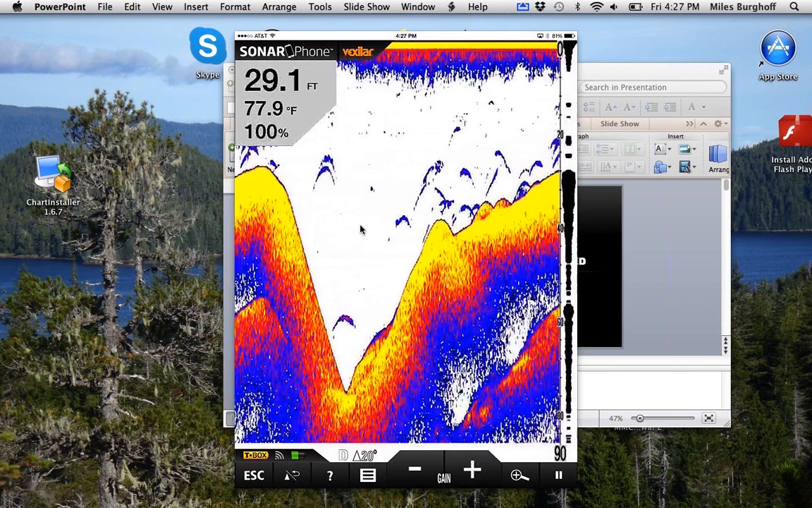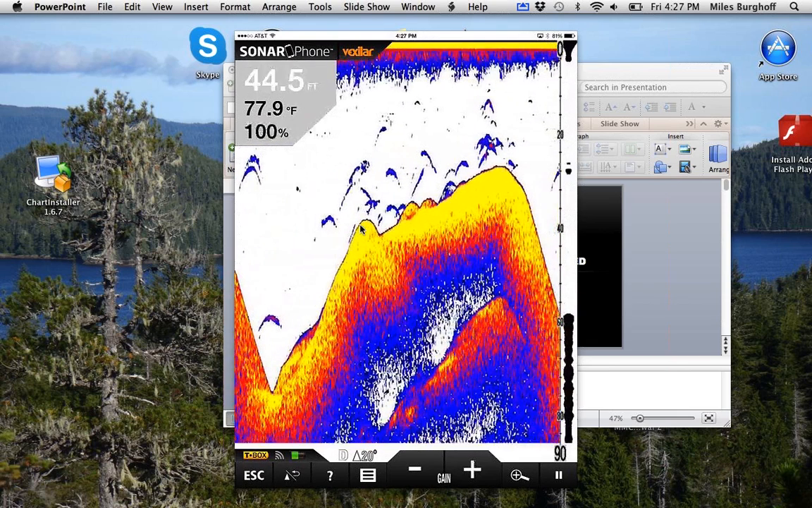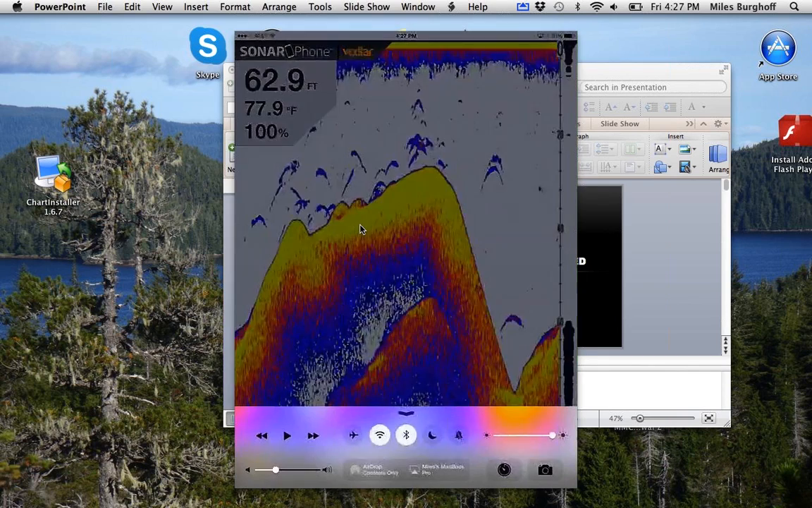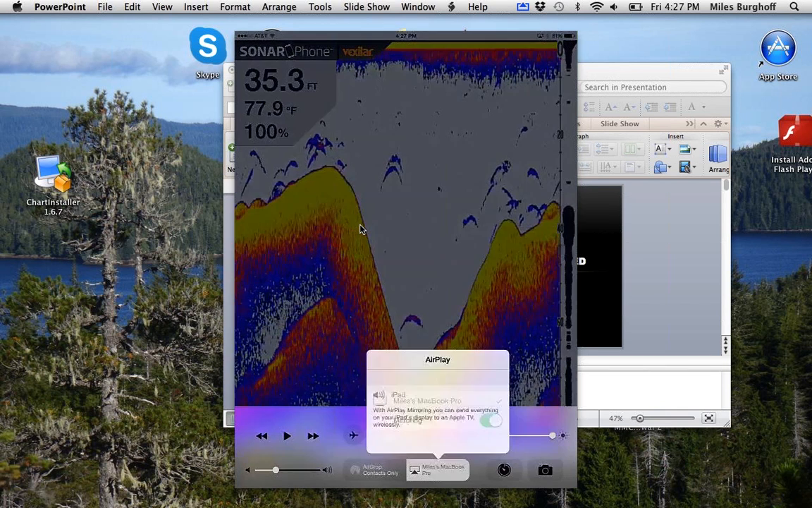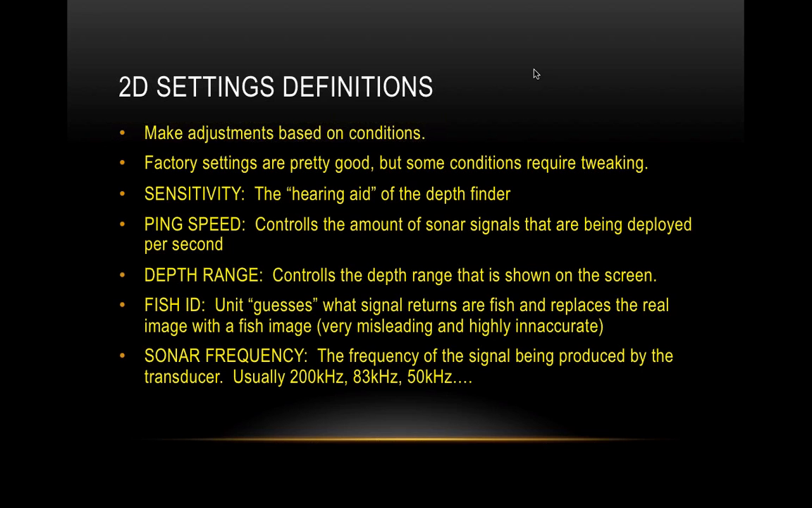It would just be chock full, especially if it's muddy water or something, because it's picking up all that stuff that you don't care about in the water column. But that's why there's a happy medium. You've got to figure it out on the water, and you can keep your unit on manual or automatic, but I really suggest doing it on a case-by-case basis.